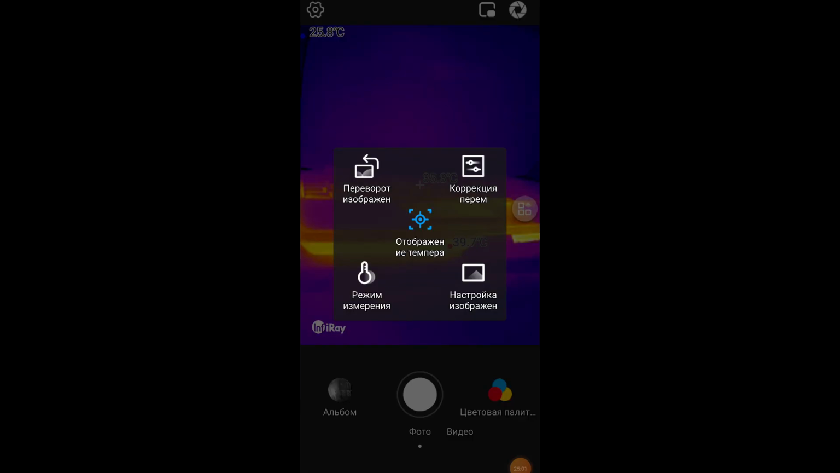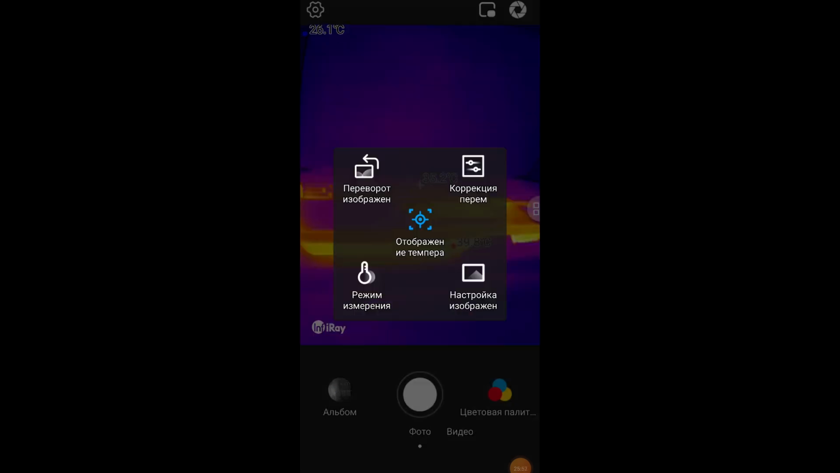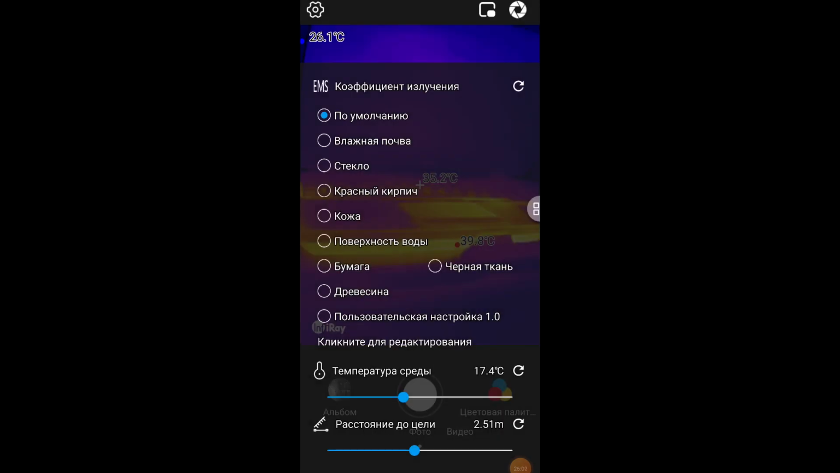Open the panel. Click Rotate Image. Here you can rotate the image by 90, 180 or 270 degrees, as well as mirror it. Here we go into the correction of variables, where you can select one of the preset modes, or program your own mode by selecting the temperature of the environment or the distance to the target. This setting is necessary to increase the accuracy of the instrument readings.